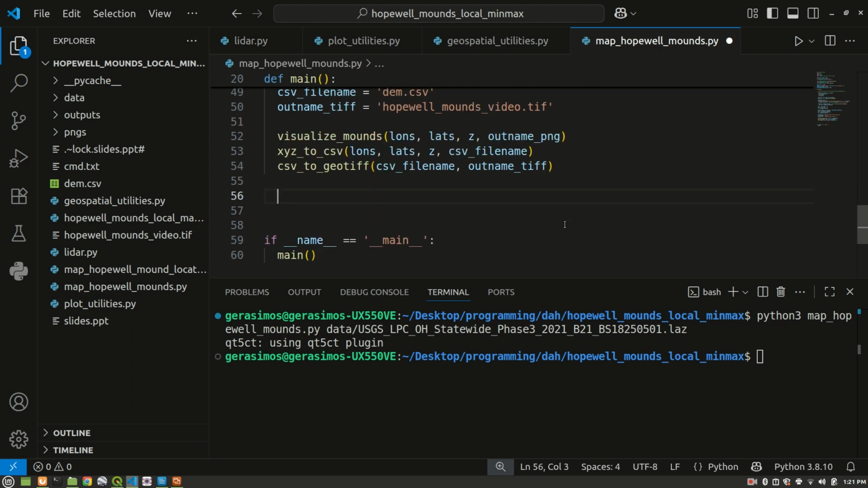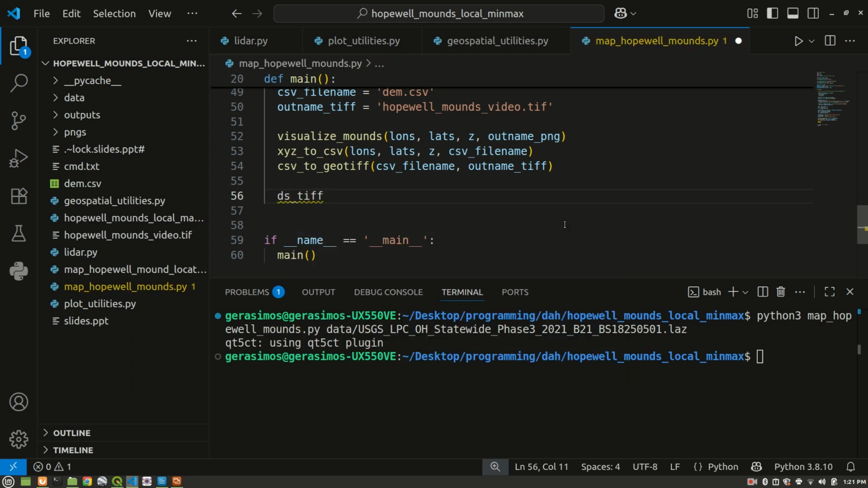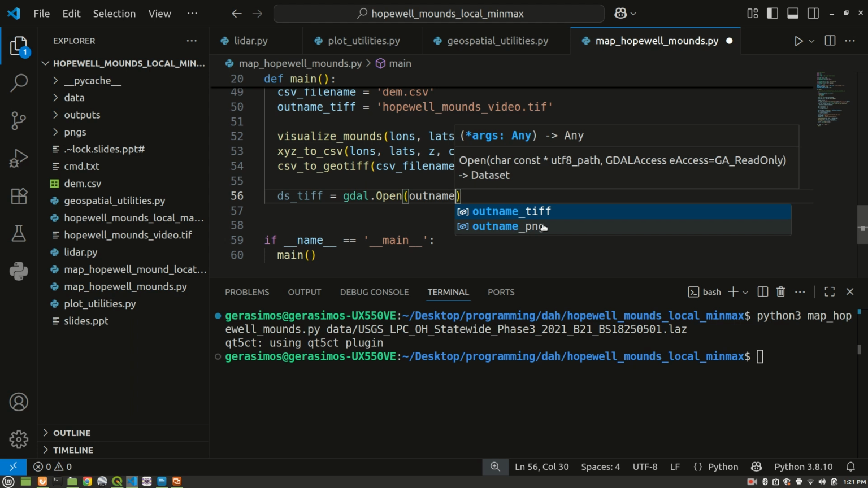The next thing that we're going to want to do here is open up that GeoTIFF as a data set. So we can say here ds-tiff, we're going to say gdal.open, and we're going to open up outname tiff.